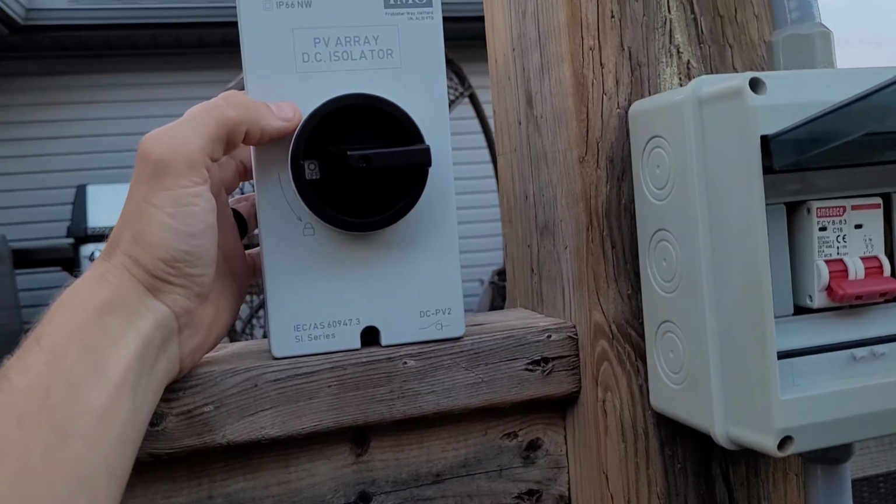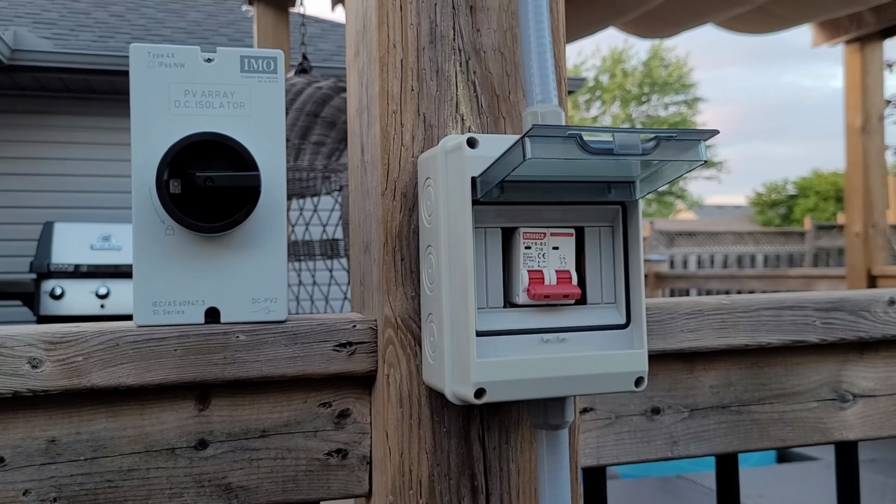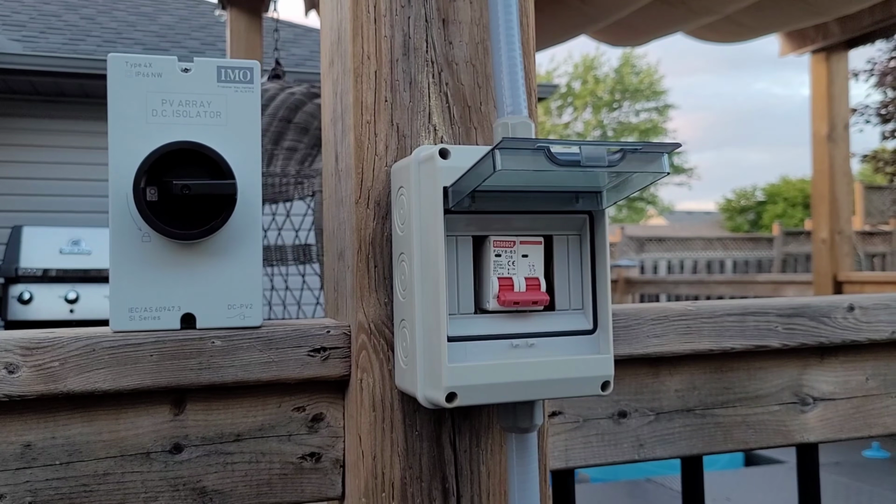So that's from Signature Solar. I think it was around $70, $80. Pretty nice little unit, so I'm going to get that swapped out, and hopefully we have no issues in the future.